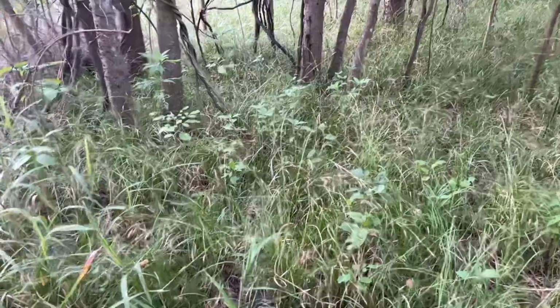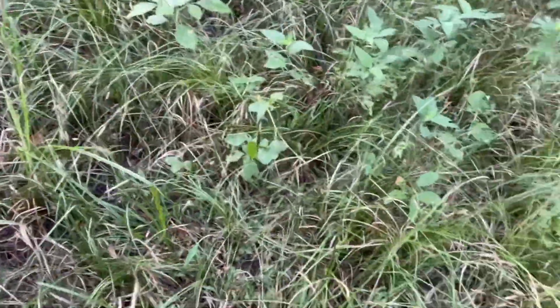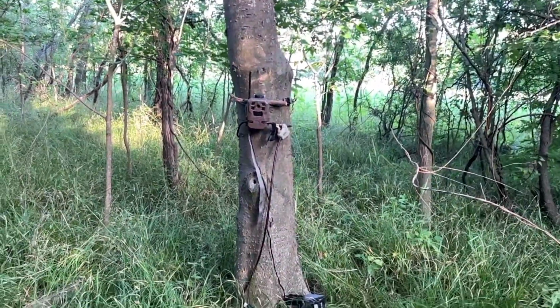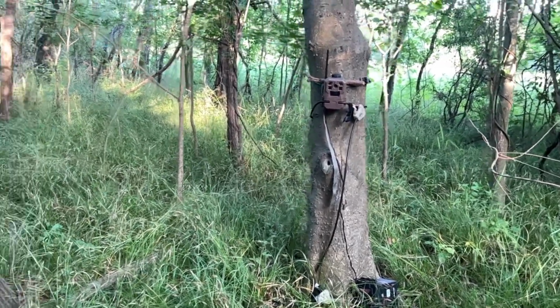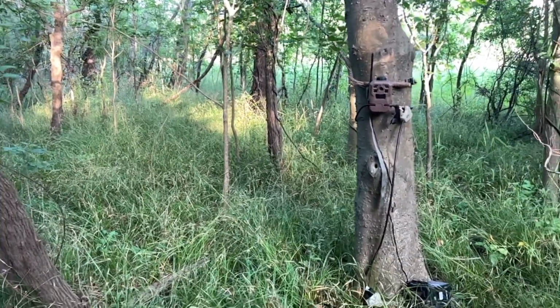I had put the corn here, and it's all gone. And there's our camera. So let's see if we trigger it and see it's working. And we'll go to the next one.